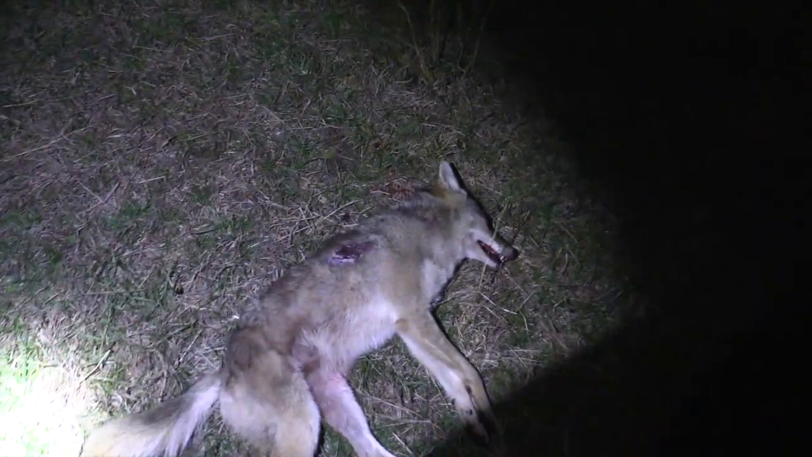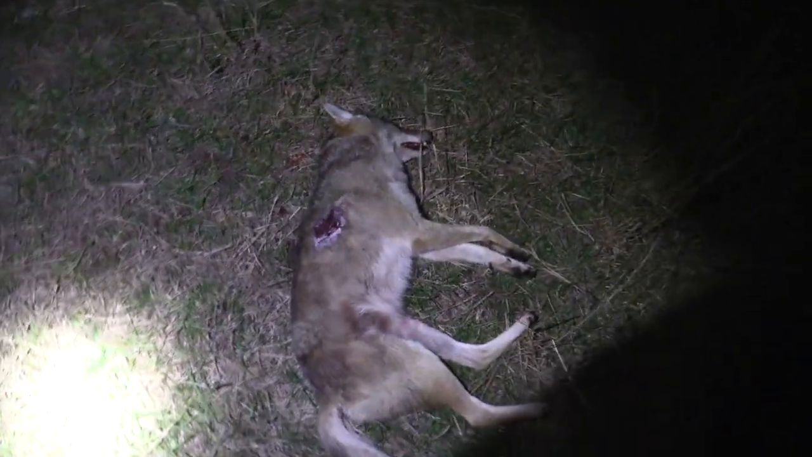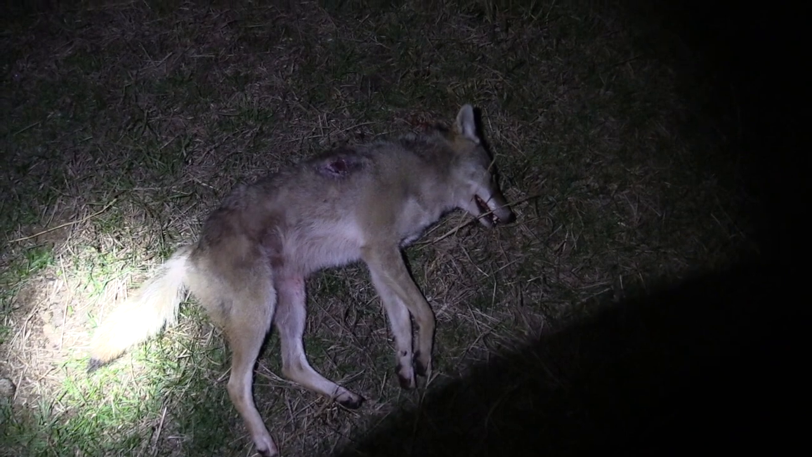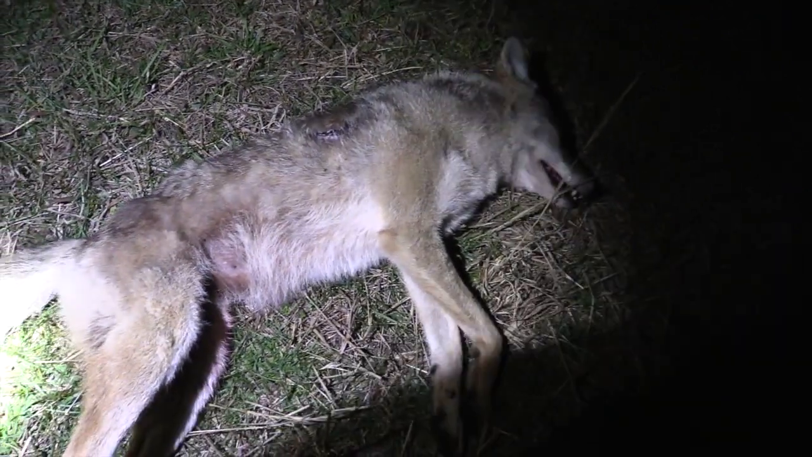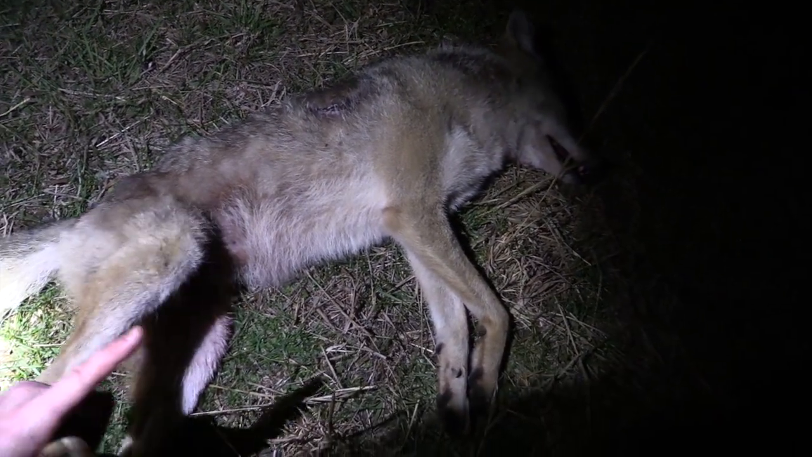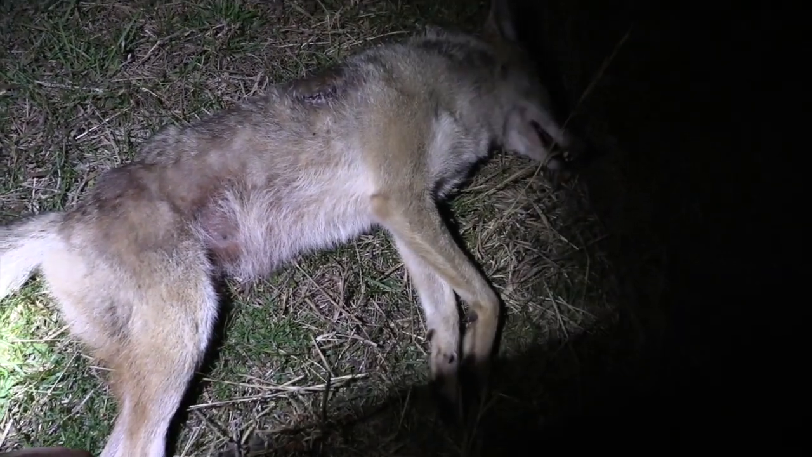Well, guys, this is dog number 1 of the pair that came in. A female, which was not what me and Guffey were thinking. Me and Guffey actually thought it was going to be a male, but we heard them howl on spot number 1 and knew we had to be daggum close to where they were at.